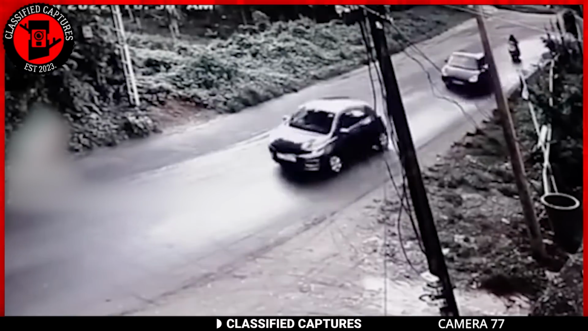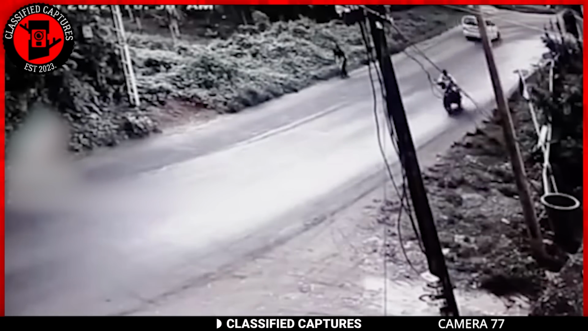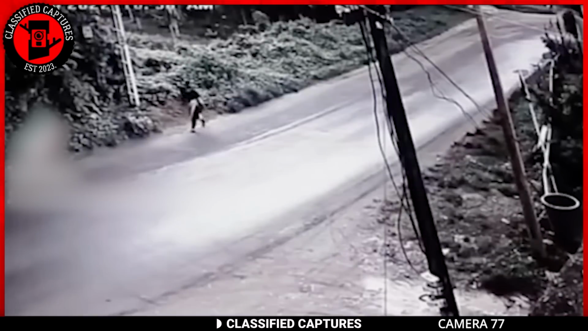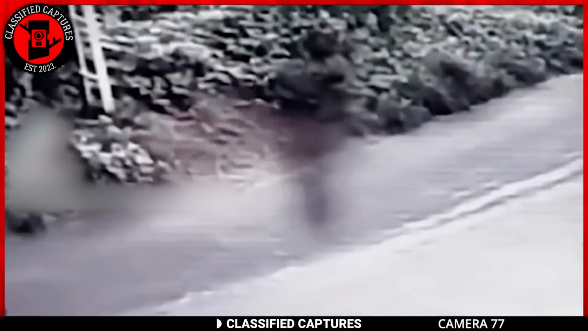This footage was taken by a security camera on the streets of India. In the video, we can see a girl crossing the road, but right behind her, something strange happens. A dark figure suddenly appears, taking on the form of a human walking right behind her. The girl, unaware of what's happening, continues walking, but then for a brief second, she glances back.